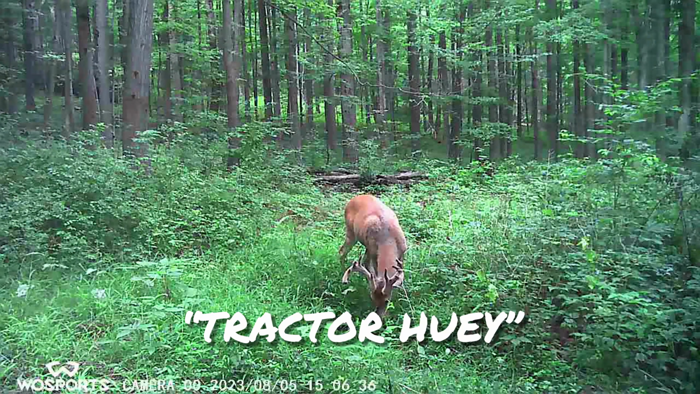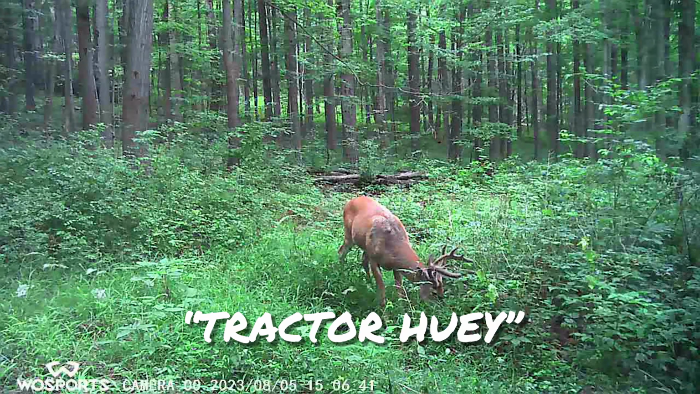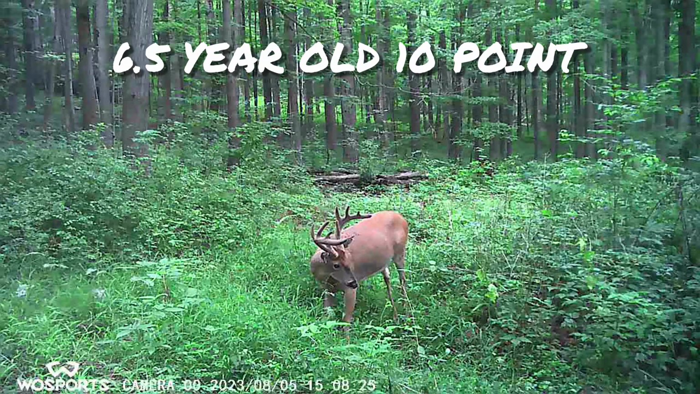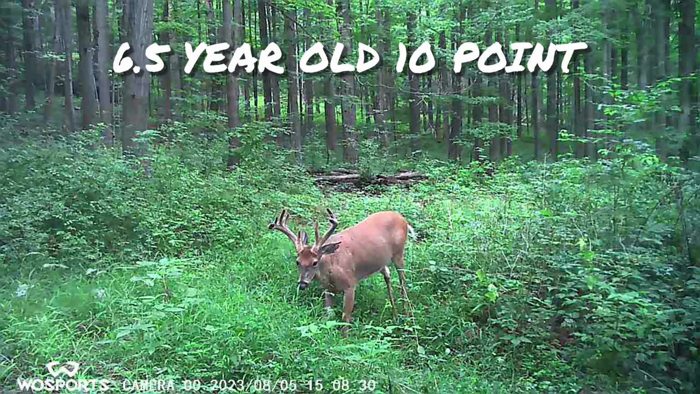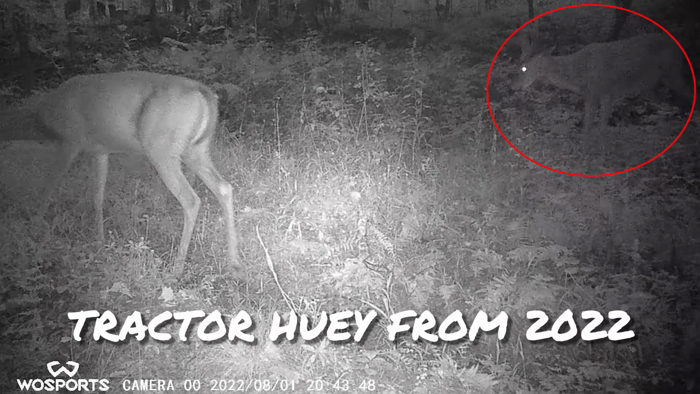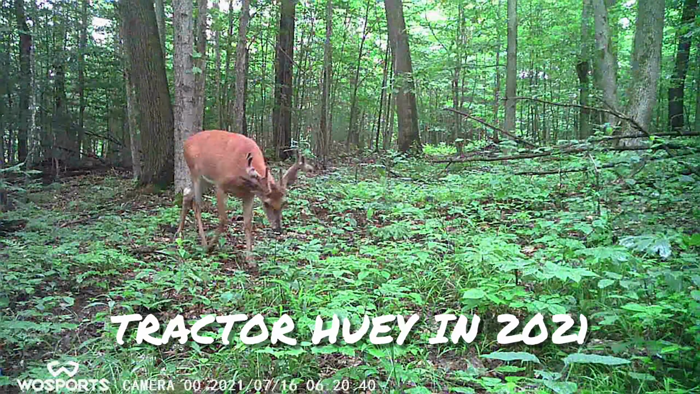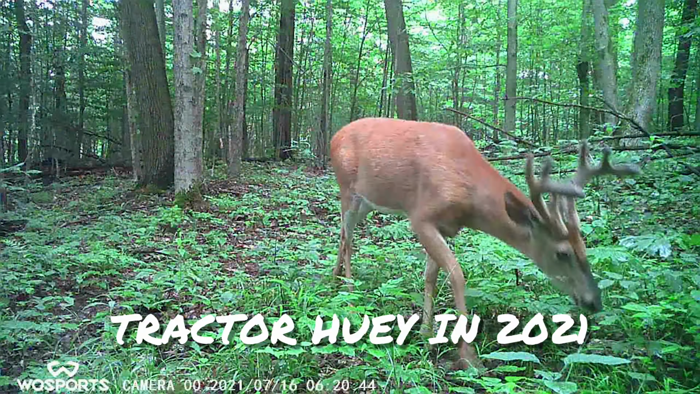This deer here is Tractor Huey. It's a deer my daughter named way back in 2019 when I started hunting this property down in Franklinville. And he's a buck that doesn't have really good genetics. As you can see, the rack is not giant by any means, but he is old. I'd really be proud of shooting this deer just based on the history that I've got with it. I actually passed it at about 22 yards back in 2019. It was one of the first bucks I had a crack at when I started this lease.